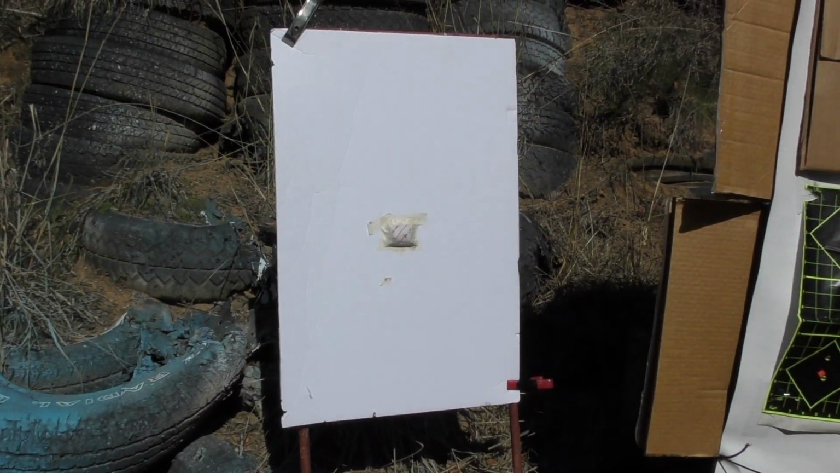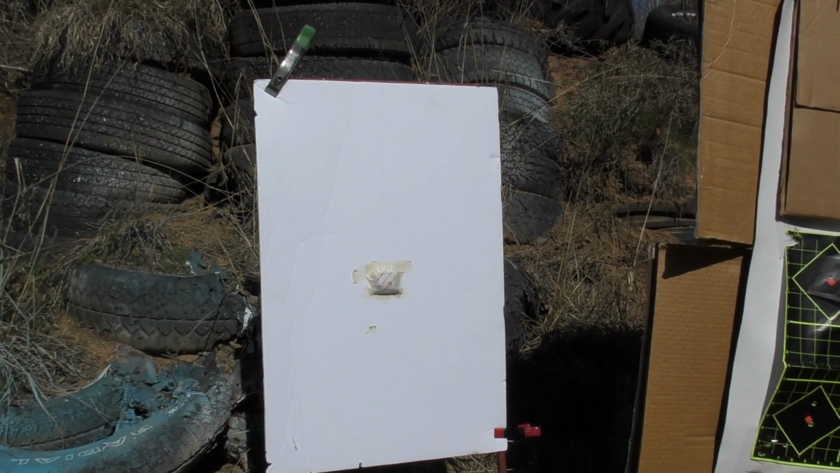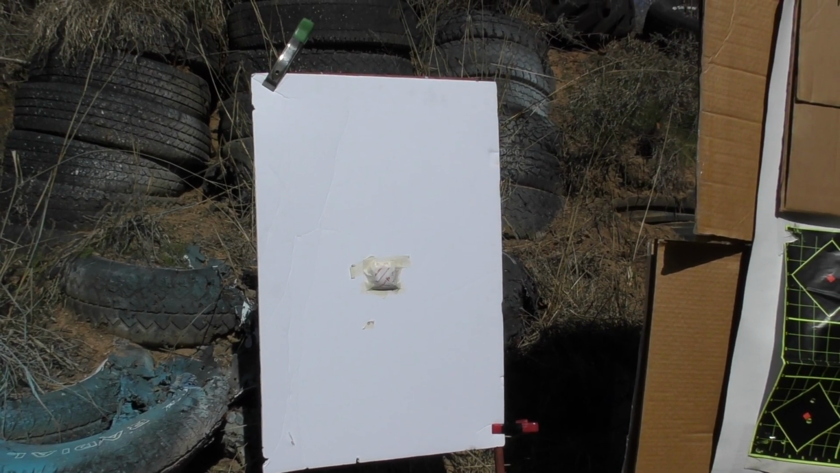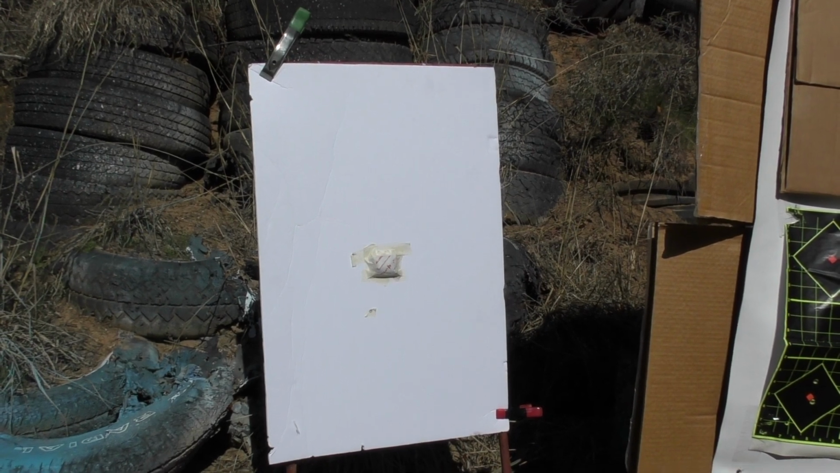the shot so I could mark it. We shouldn't have any issue seeing that at 100 yards. And I've left the 1 hot hands on there to see what it looks like, and I'll determine based on my aiming refinement if I need to add a hot hands to it or if we can shoot at the 1. So let's get back to the bench.